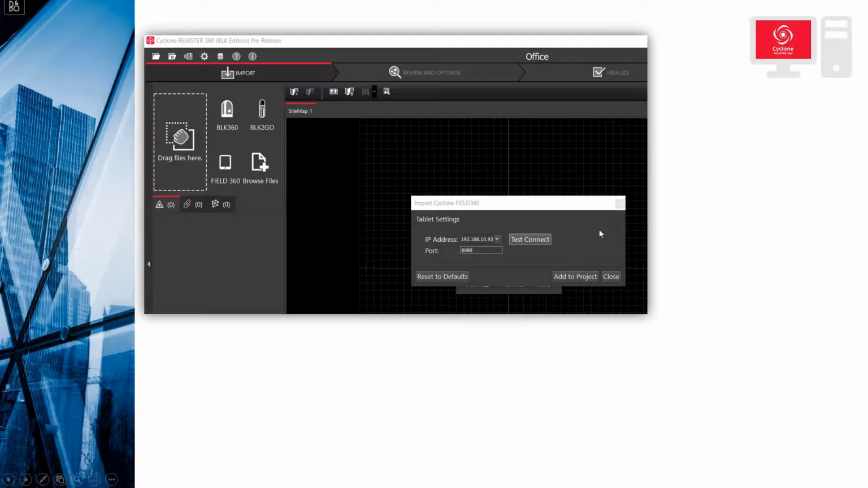So I'll take you through a quick step-by-step process. Once we collect the data in the field, we open up Register 360. We can import the files from the scanner. Usually the scanner has USB drives, saves the point cloud on there, and then you plug the USB drive into the computer and import the point cloud.